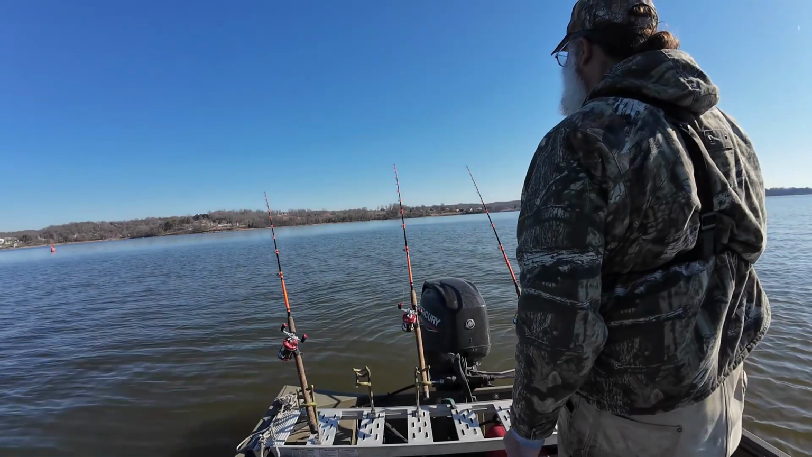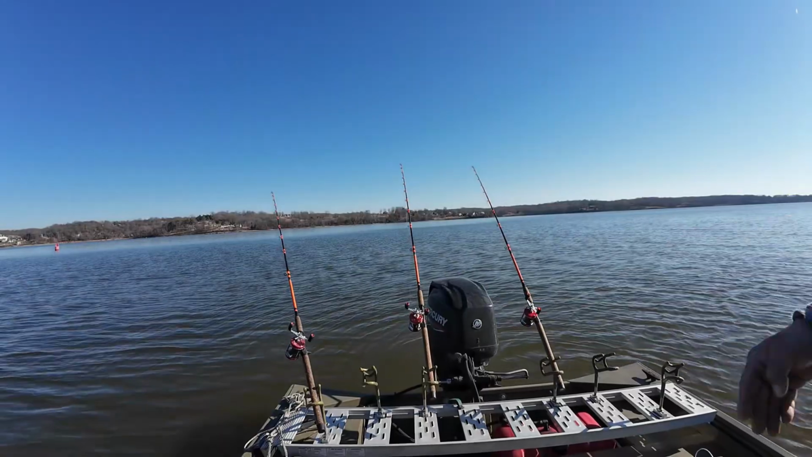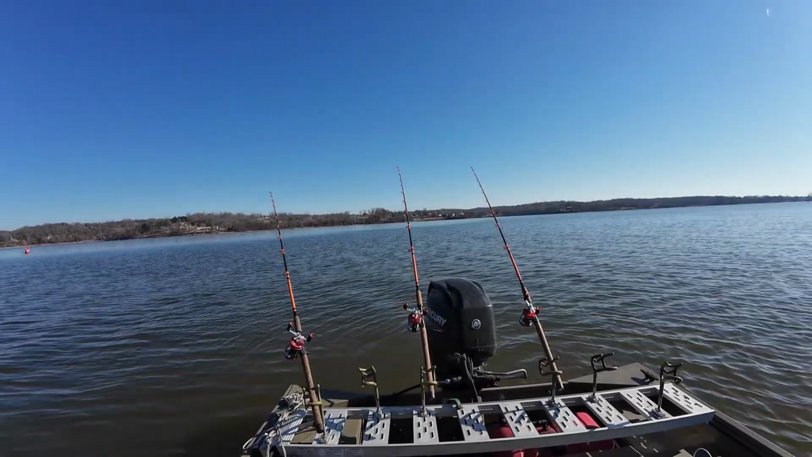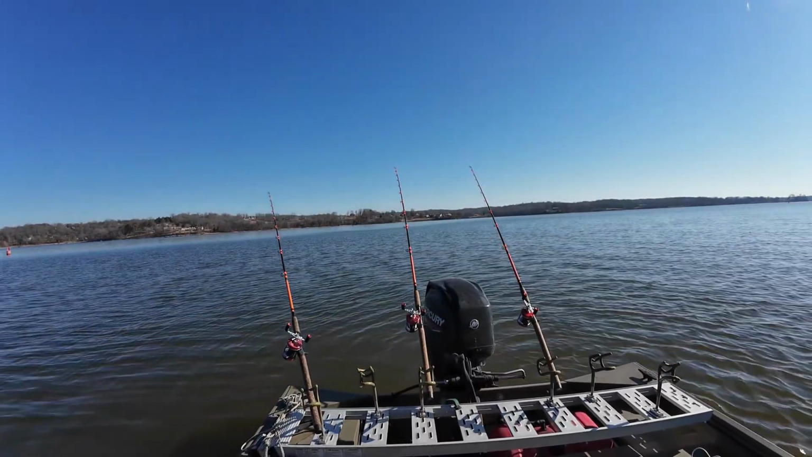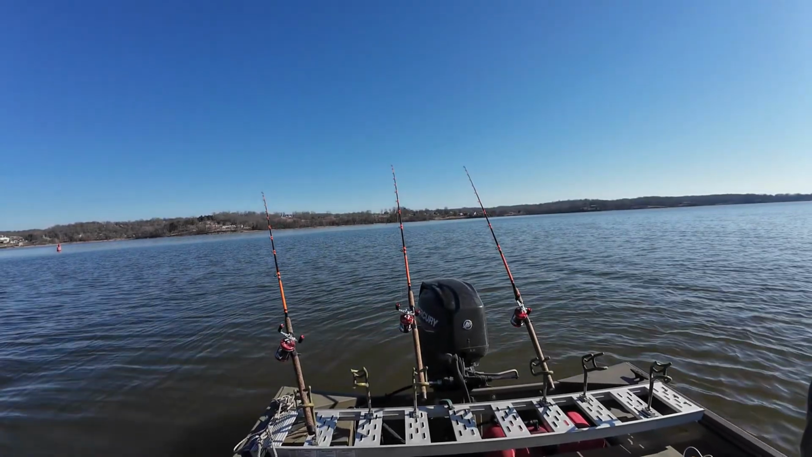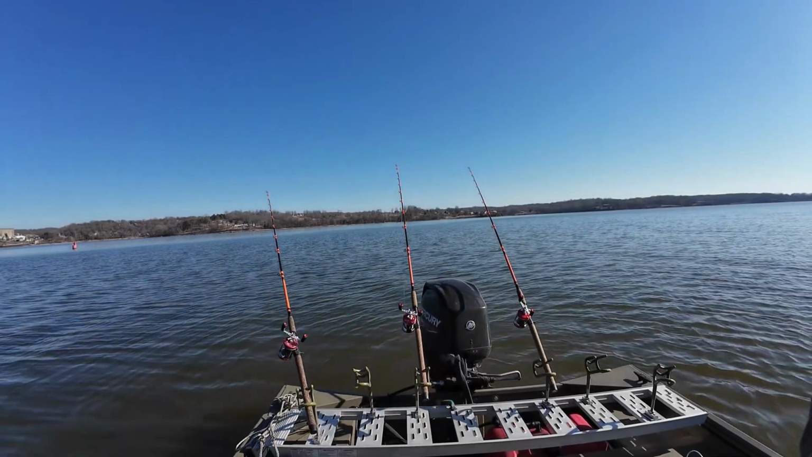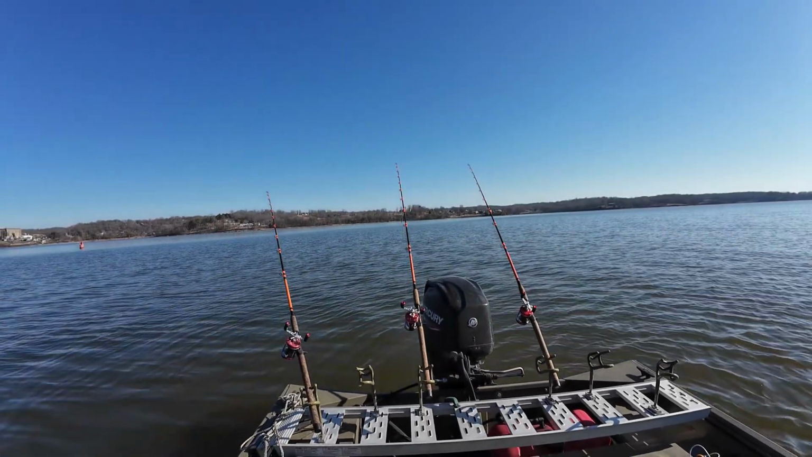I don't know why they keep dropping it. That pole up on the ledge hasn't got a bite yet, but I'll go ahead and keep it there just to make sure. Center pole. Like I said, boys, we're gonna have some fun today.